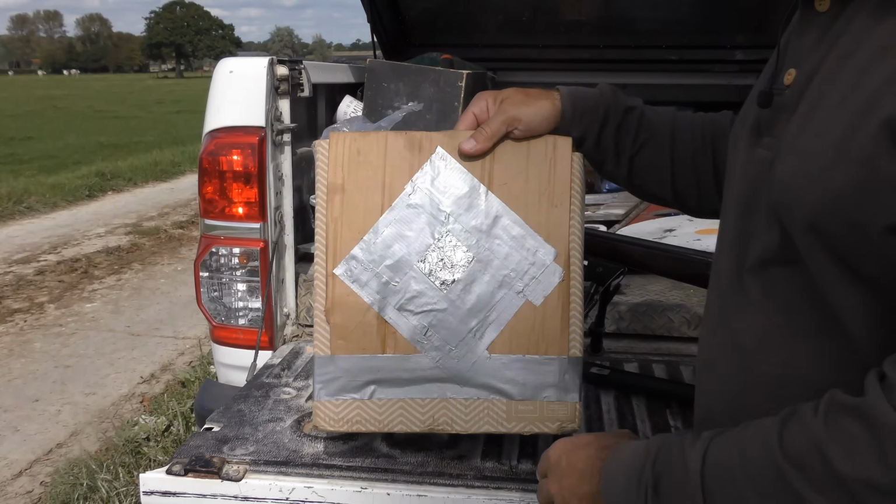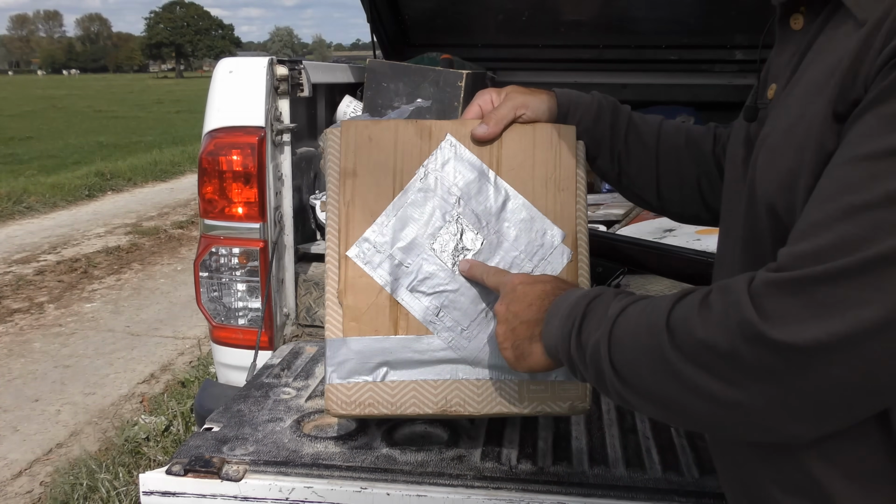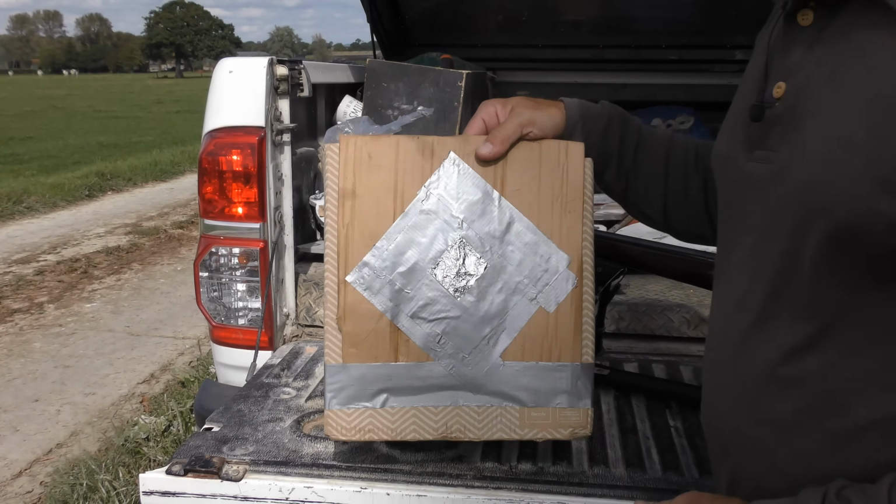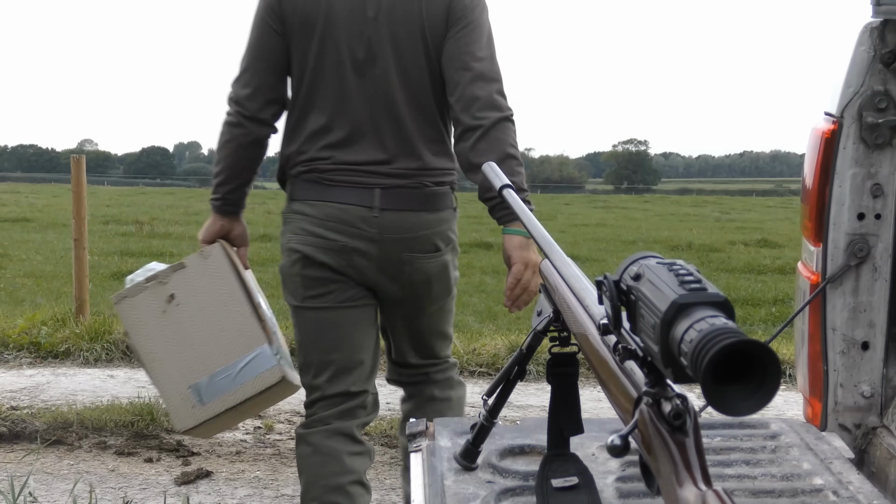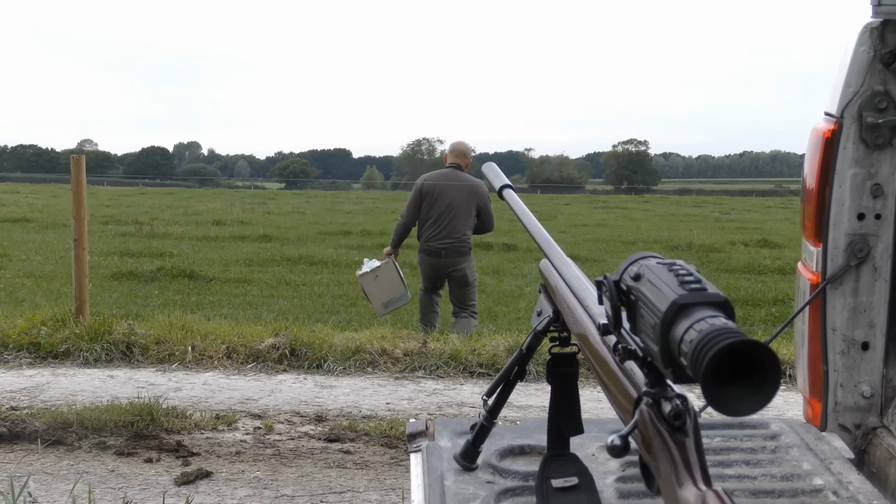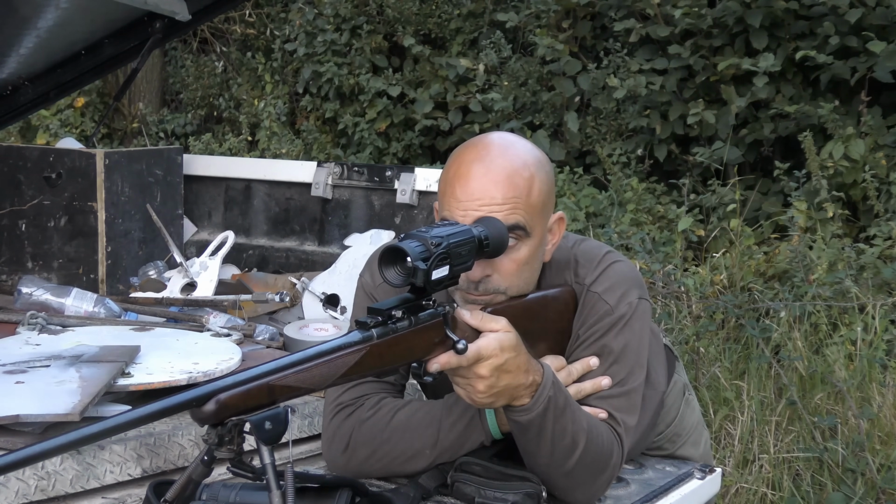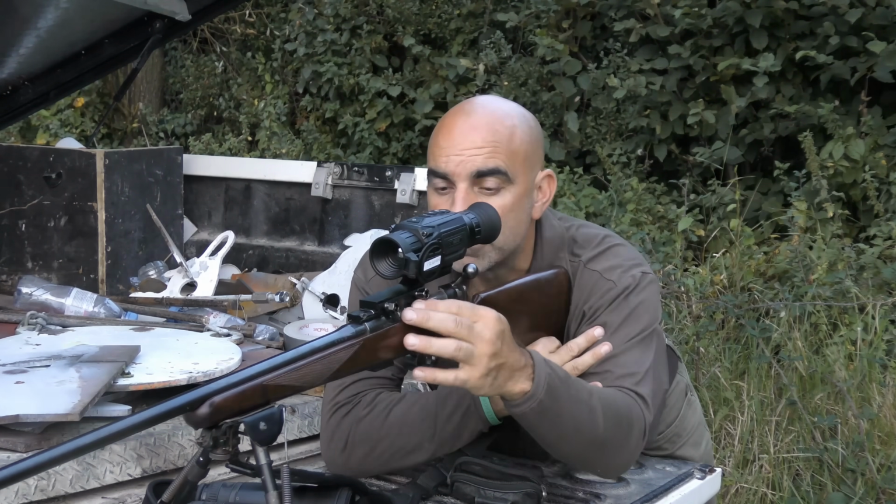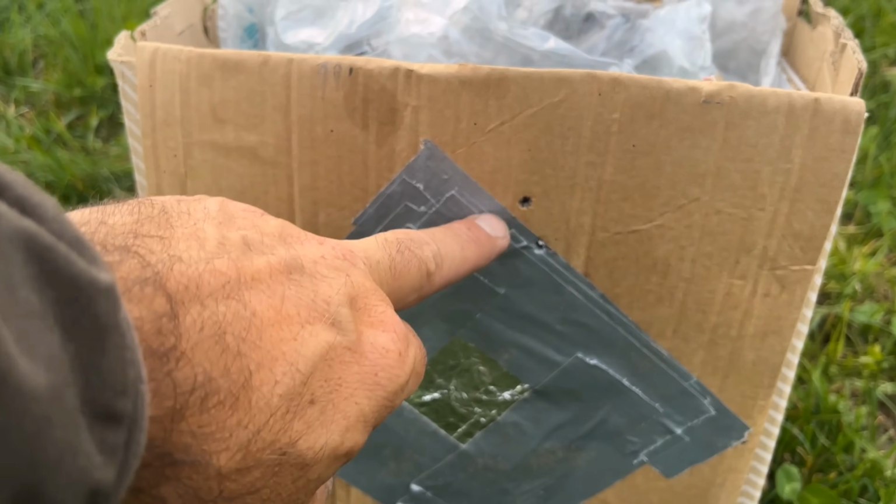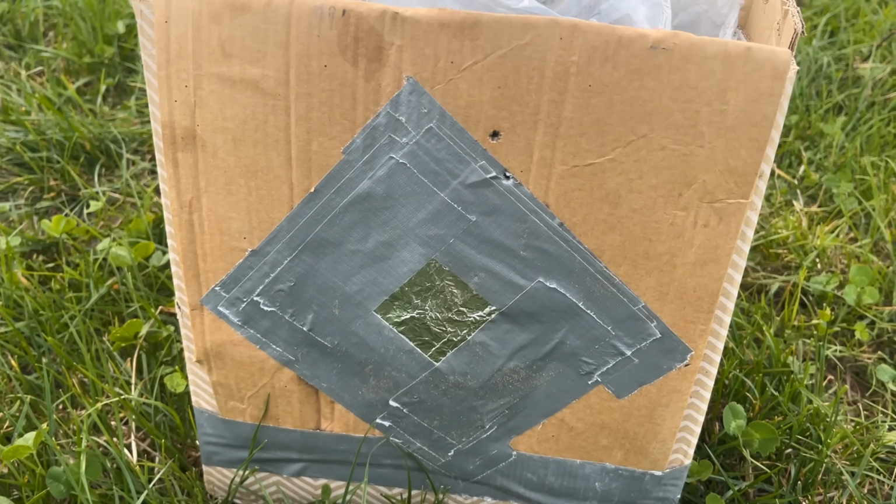For zeroing purposes, I've just got a standard bit of kitchen tin foil and taped it to a box, and that stands out quite well in the thermal scope. Right, so as you can see, we're somewhat high, or a few inches high, and slightly, probably about a half inch or so off to one side.